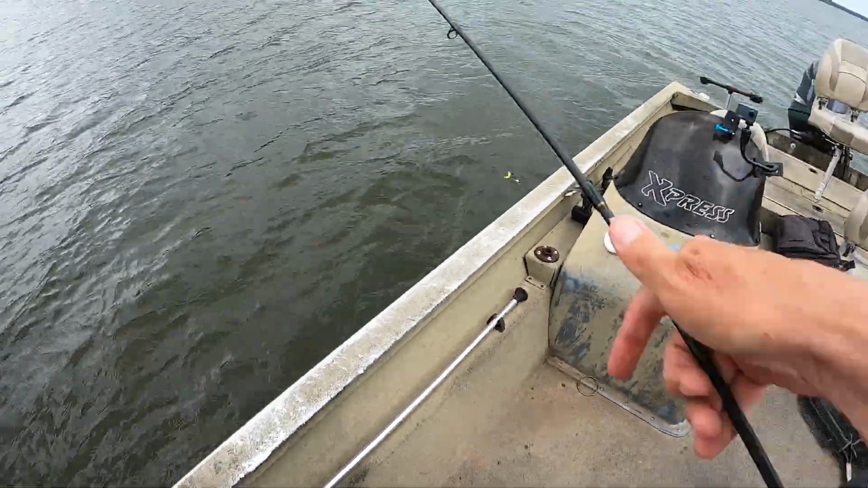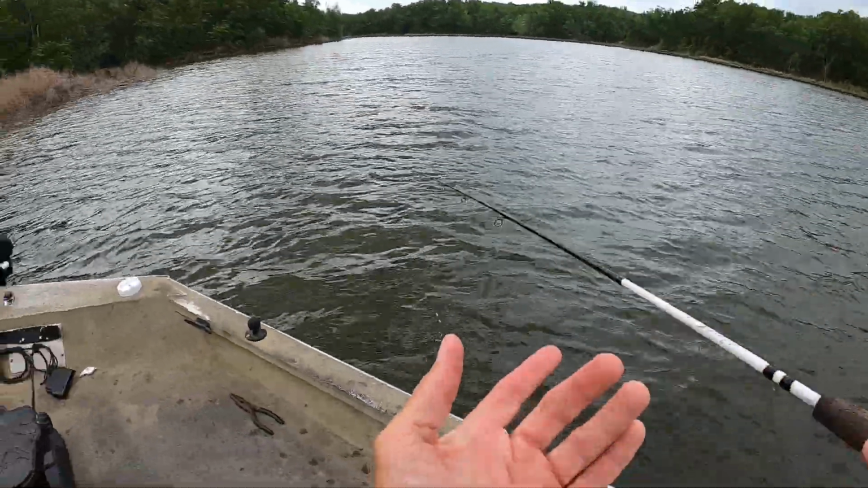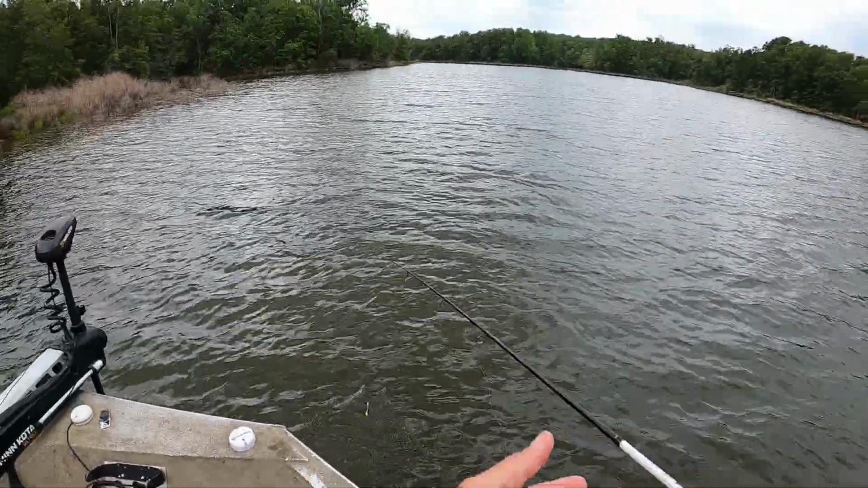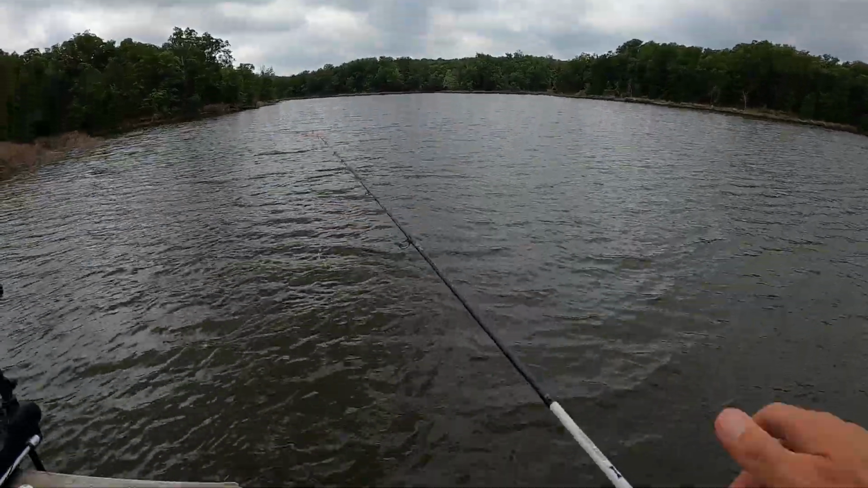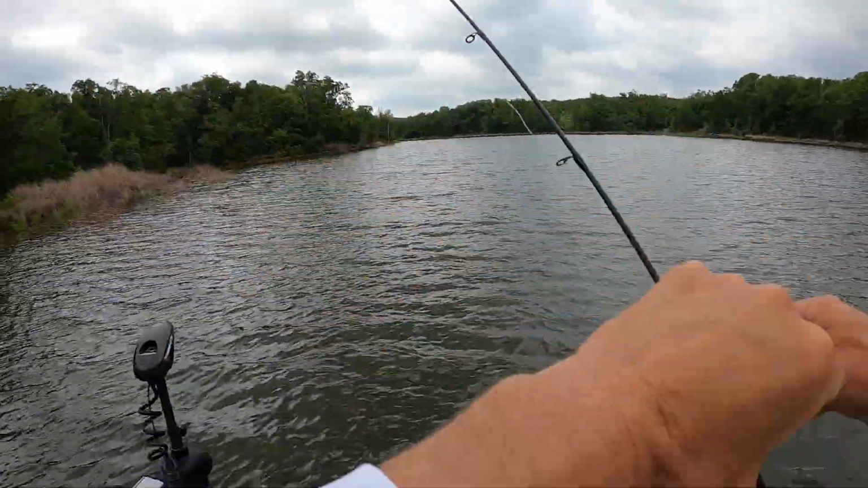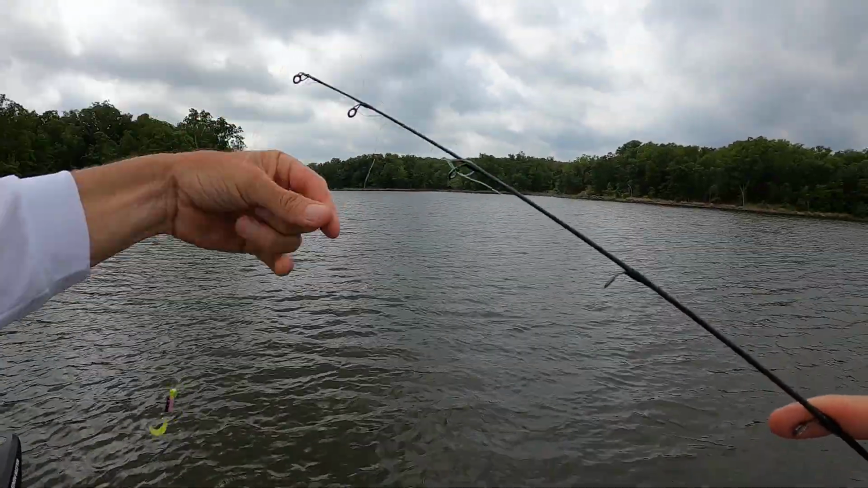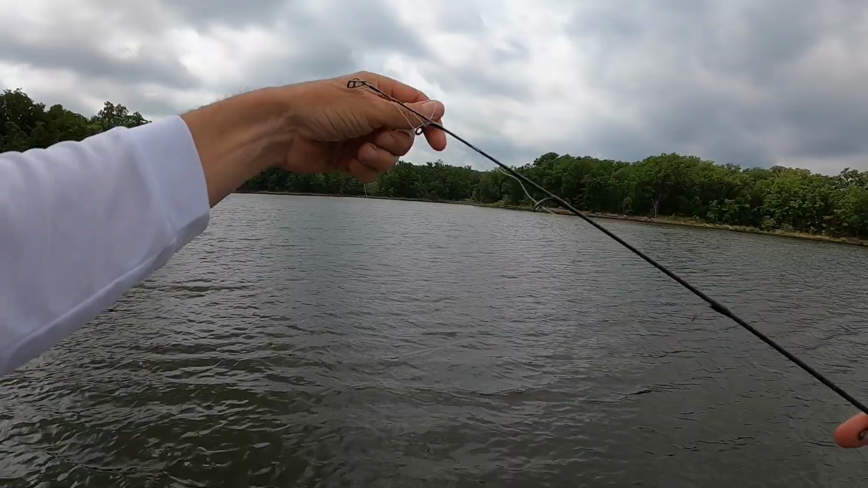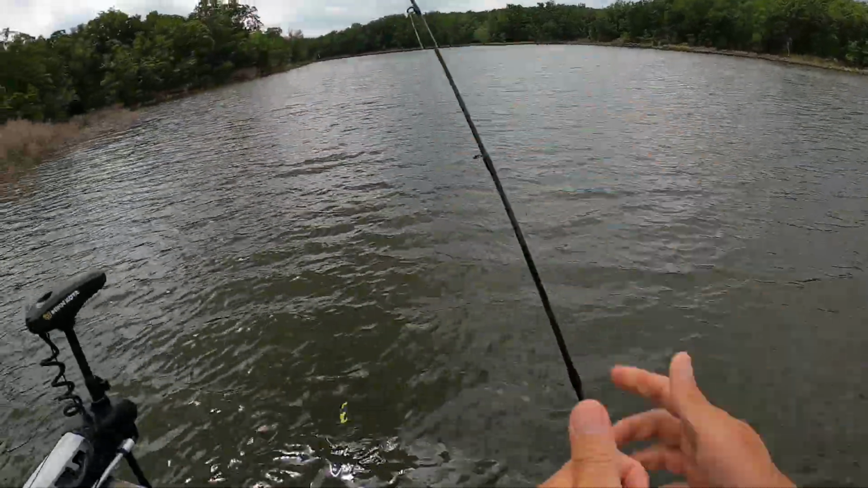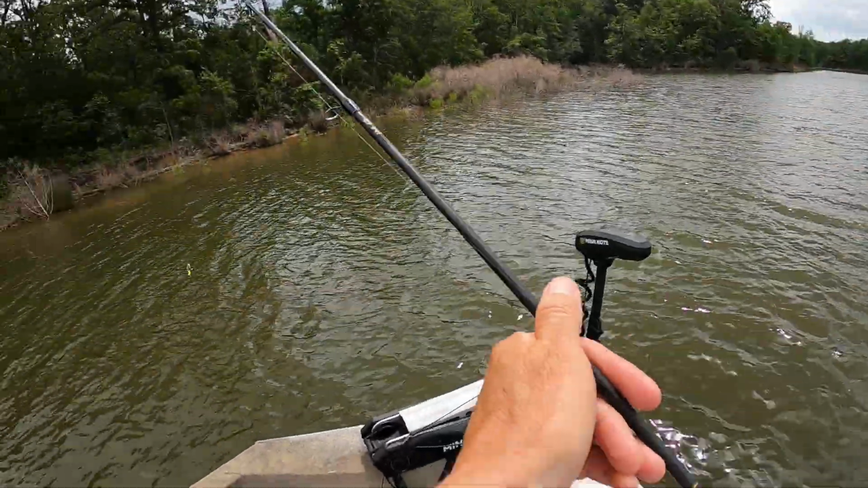Now these are more point oriented, not up in the back of the creek up there. Not getting a lot back there. Fished a lot of it. Three spots. And this is where they are, out on this main body here.